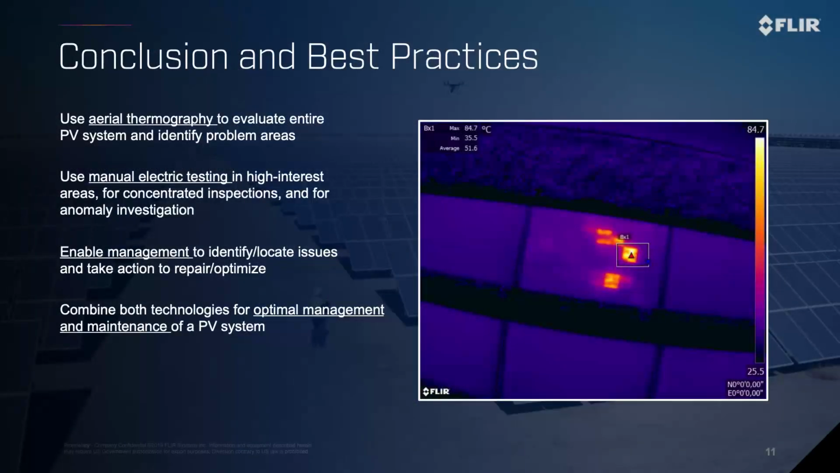So Austin, now that we've talked about manual electrical testing and the basics of aerial thermography, run us through a conclusion and some best practices for our viewers. Can't stress enough that it's extremely important for everyone to have a basic understanding of thermography, just to correctly be able to perform an aerial inspection of a solar plant.